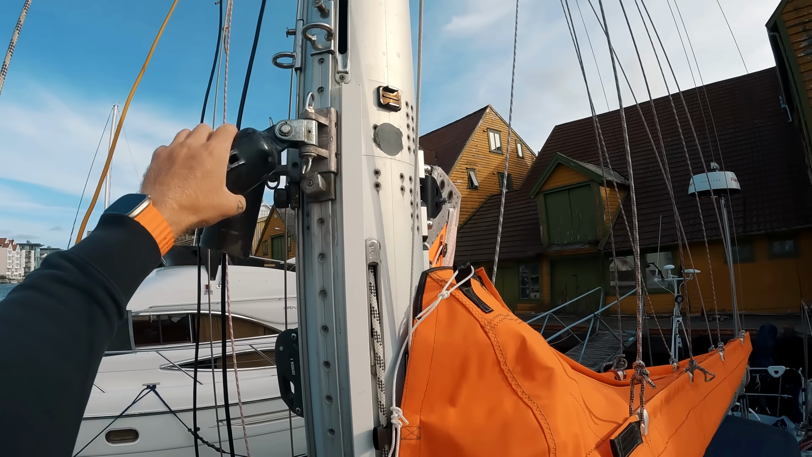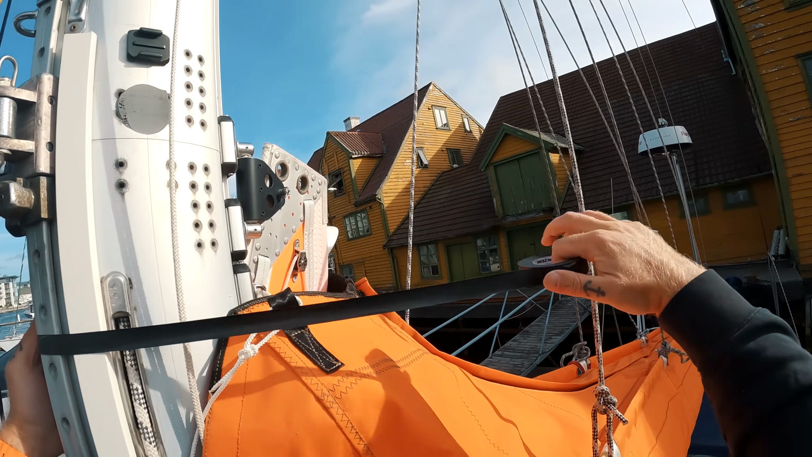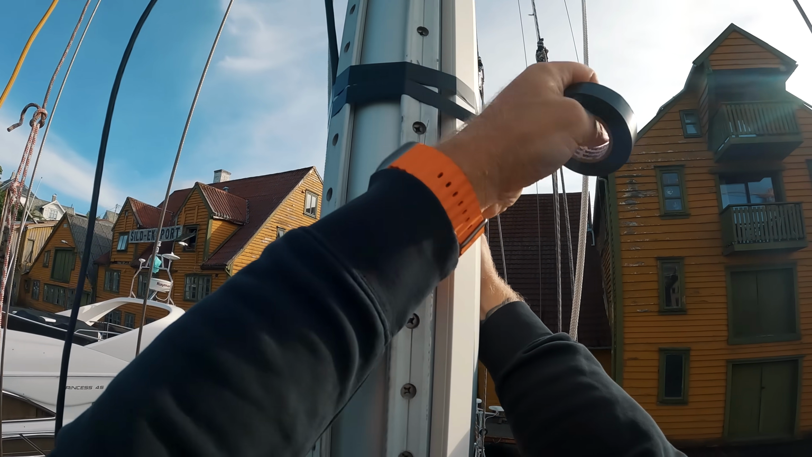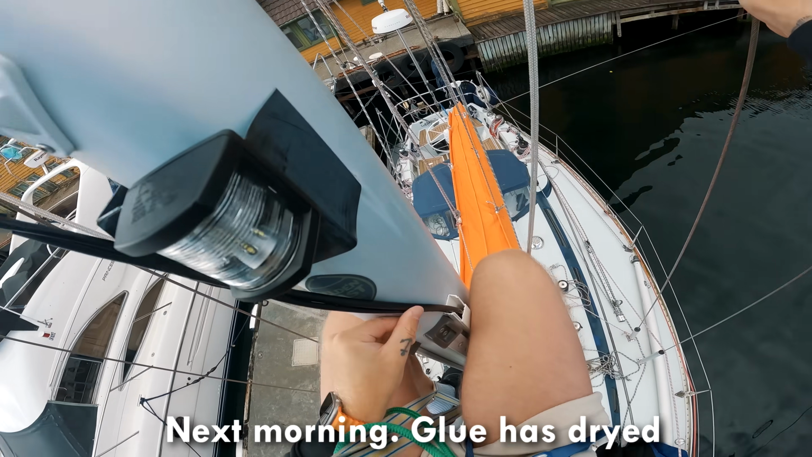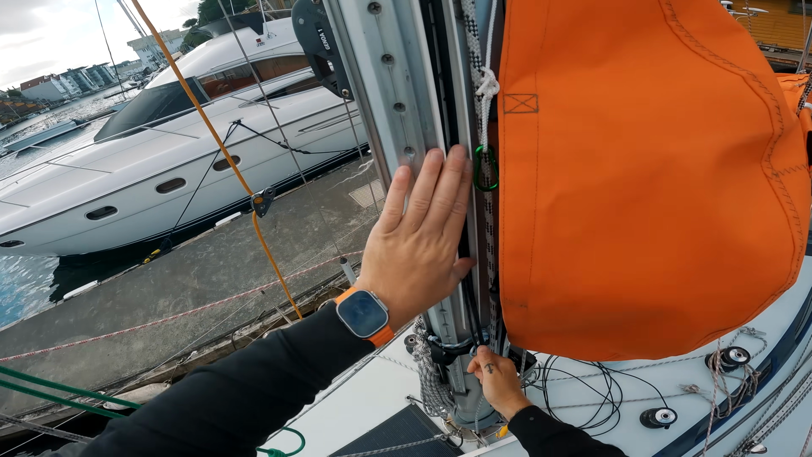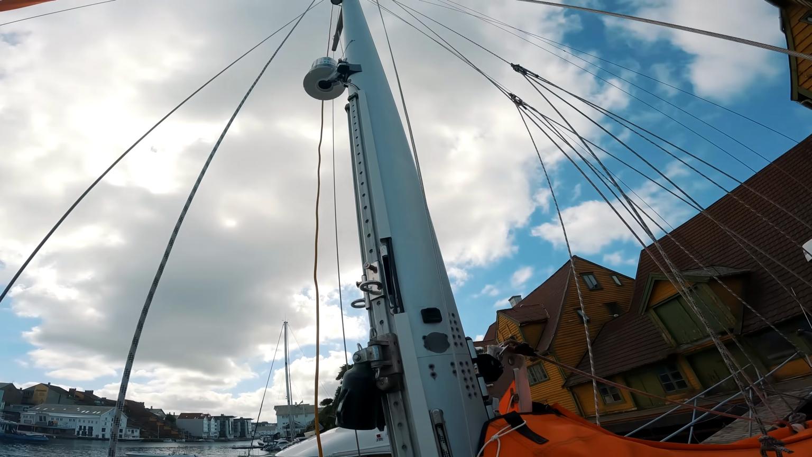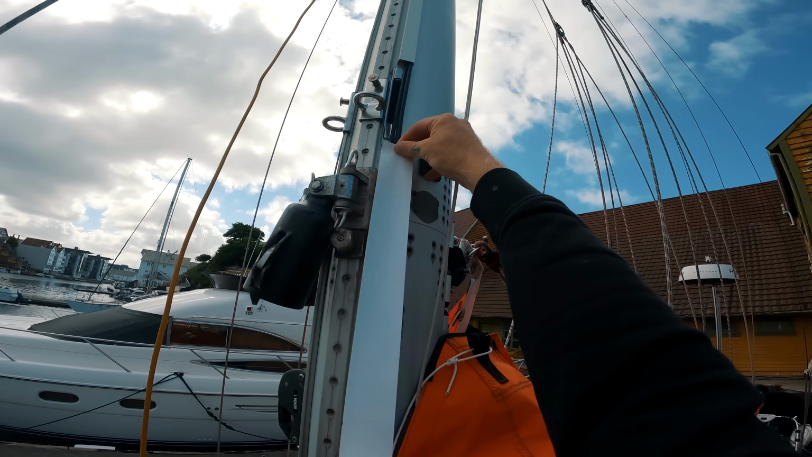This way we can use these as well, slide them up and down. Okay, so it's secured both here, and now we're going downwards. Not bad. Protect the cover with this fantastic stuff.